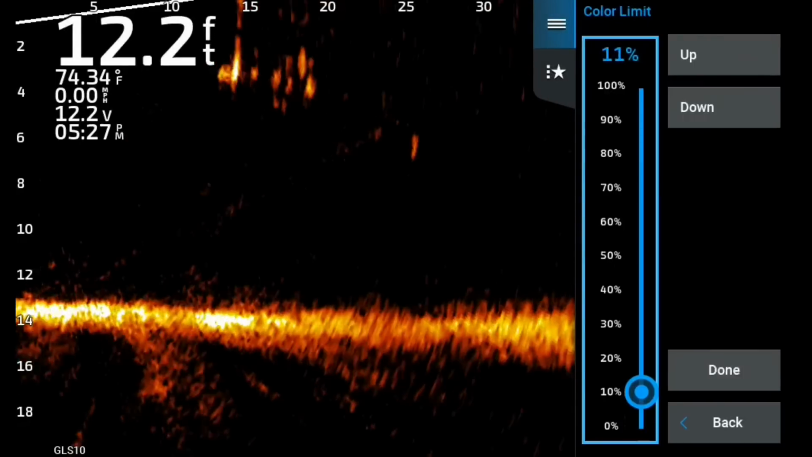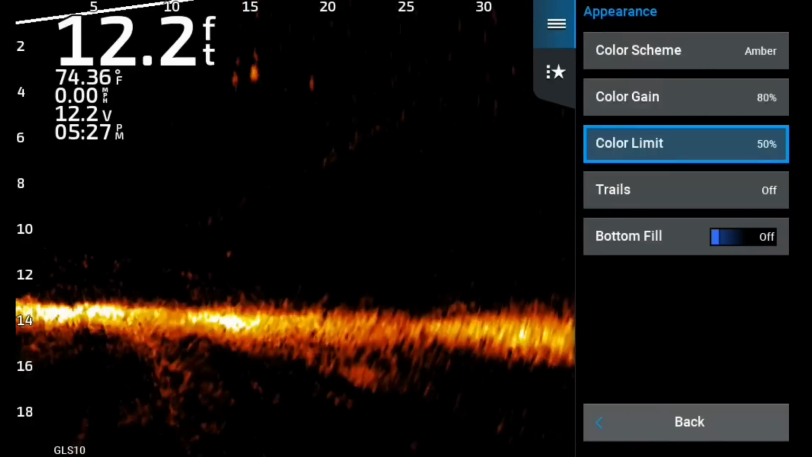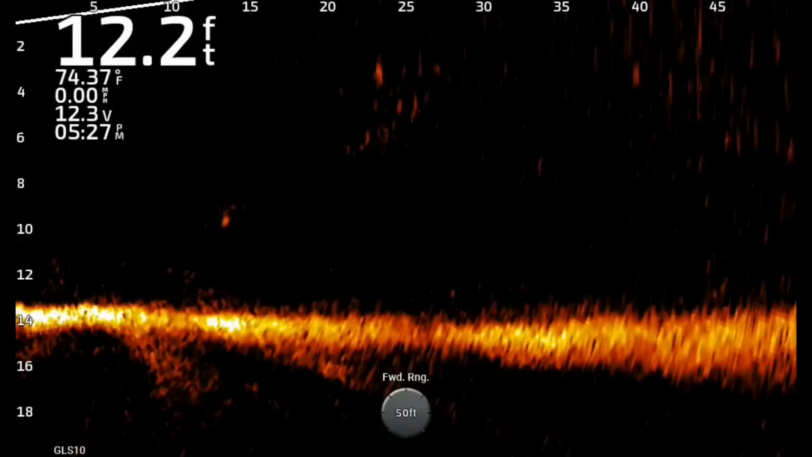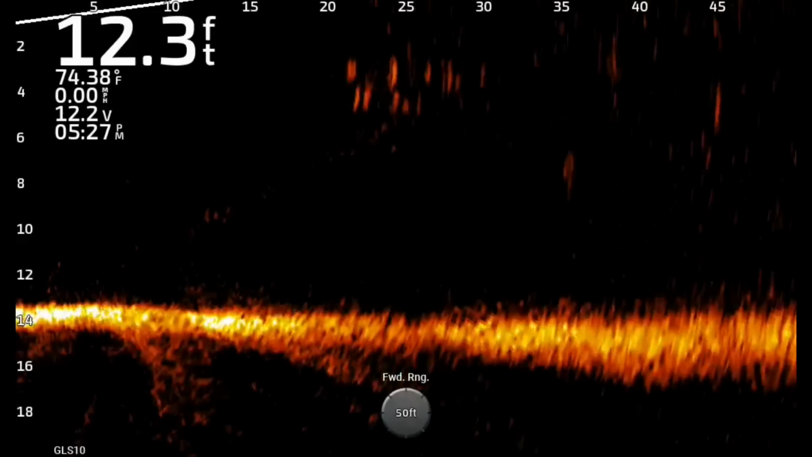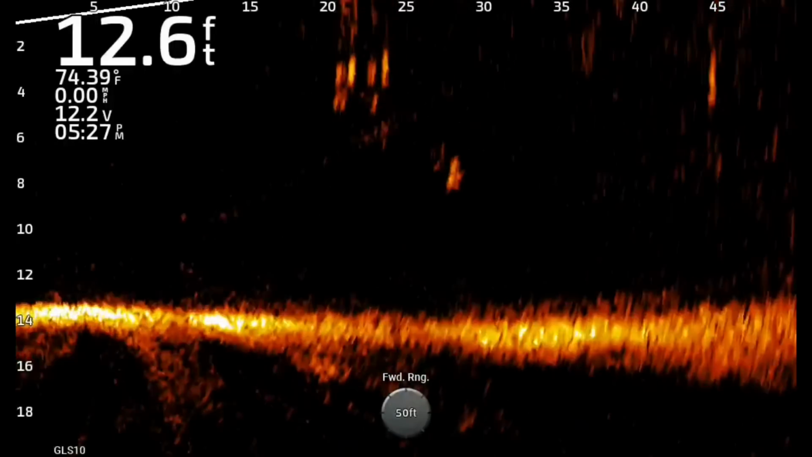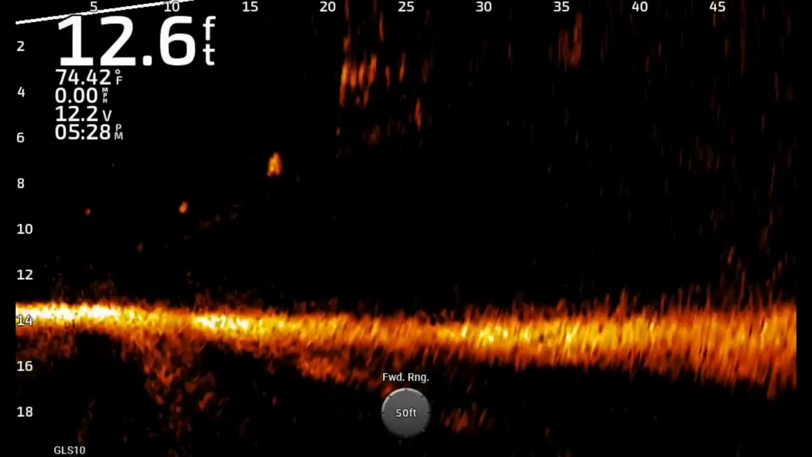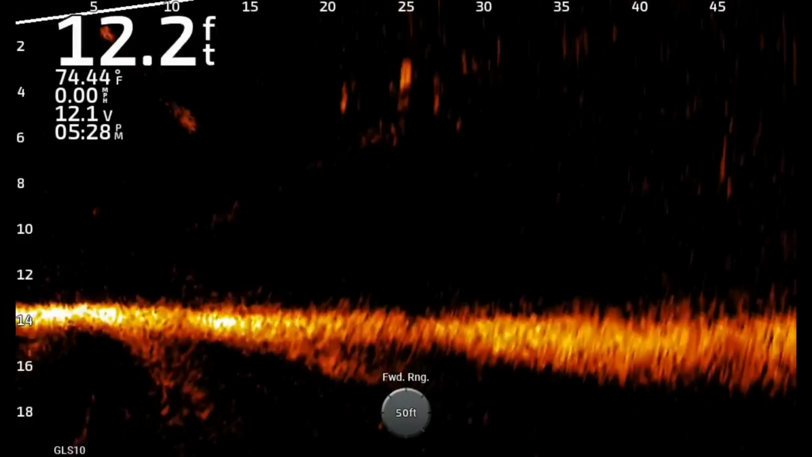I want to make a note here: 68 gain, 80% color gain. Now, I jacked it up to 50, and you'll notice the bottom got a little bit wider. The colors got a little bit wider, but the screen still looks almost identical. So what you lose is the intensity of the colors as they become more black and white. But not a huge change. Let's note it's not a huge change.